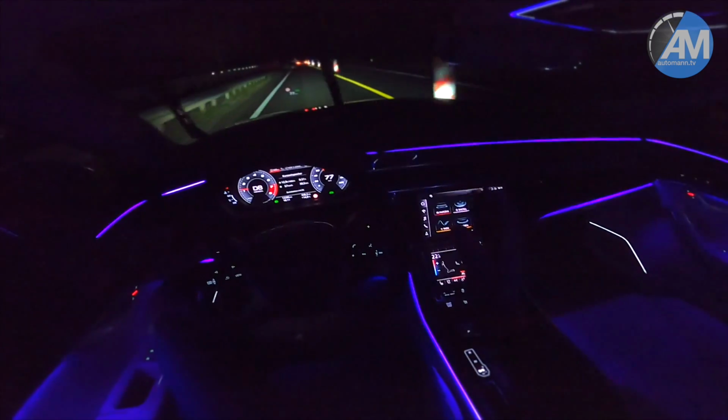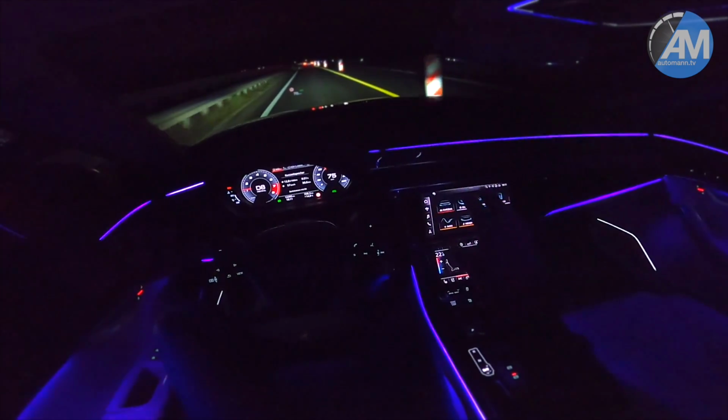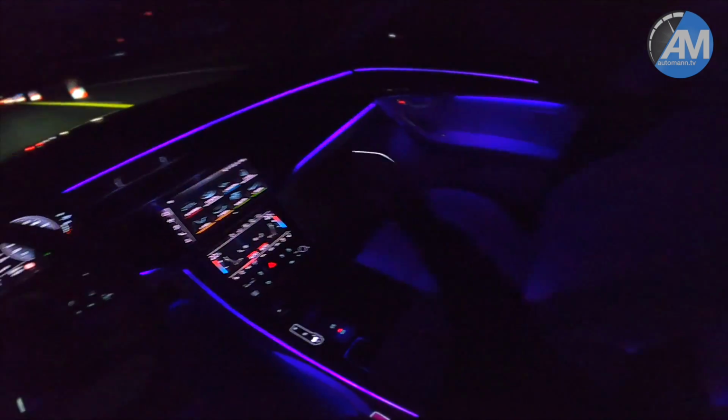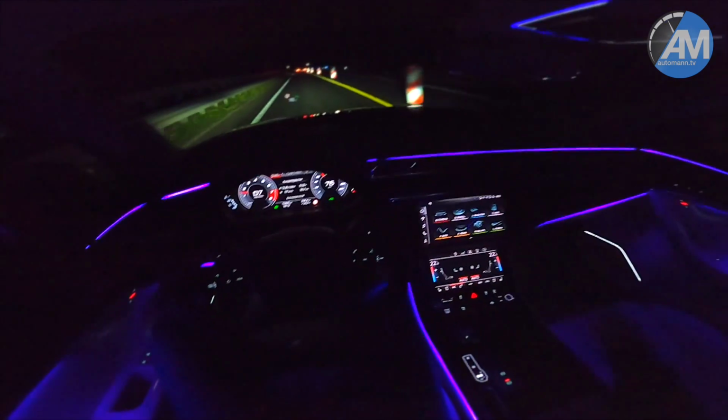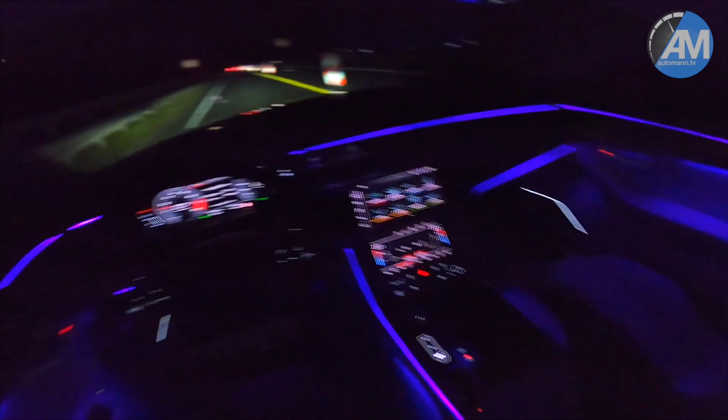I also like that in our S6, of course, but I think it's the most premium feeling that you can get in an Audi, as shown in here with those super comfortable leather sports seats, as well as the interior lighting now in purple.